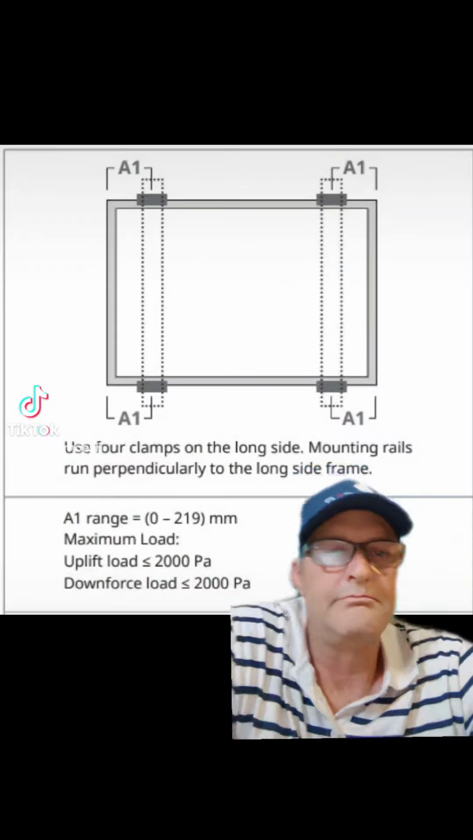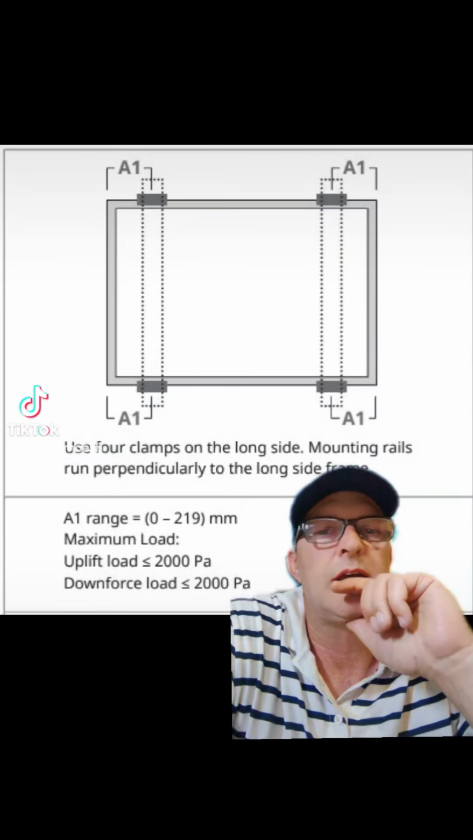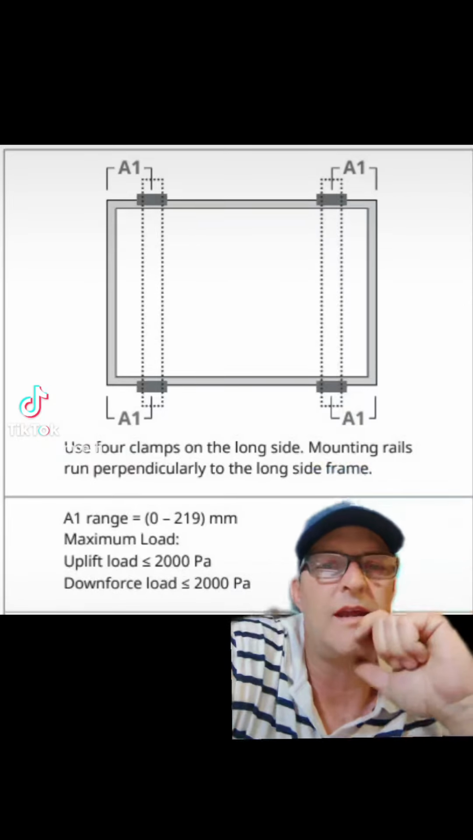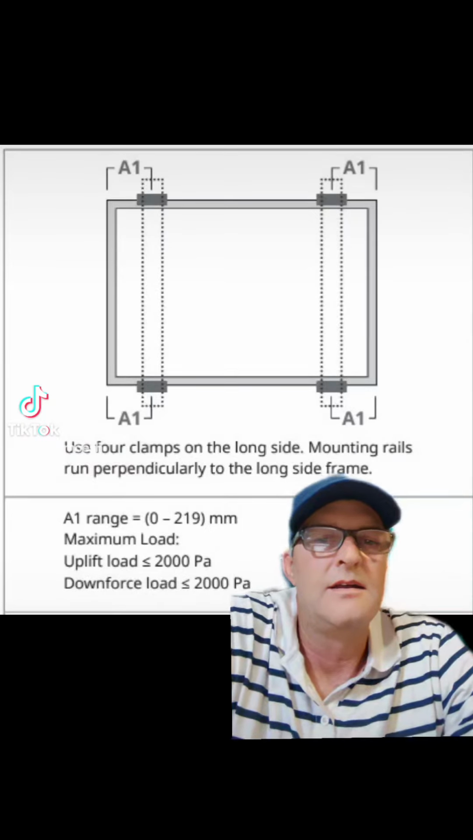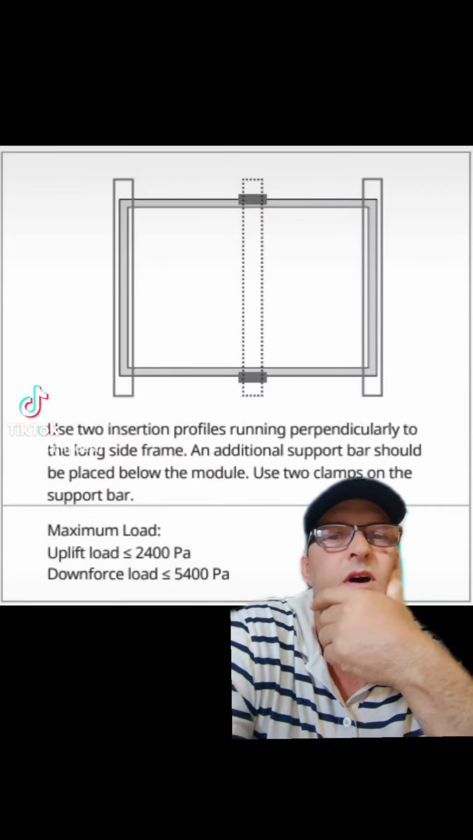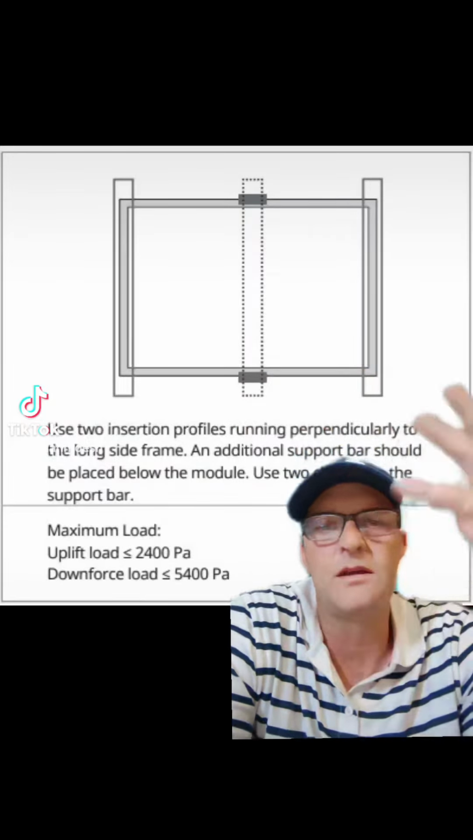Okay, so this is just from Canadian Solar, but there it says, there's the hole, A1, A2, but the distance cannot exceed 219 millimeters. So that is where you have to tighten it for the wind and everything, so that the frame is hard enough so that it doesn't break. Here is the cantilever. So it says to use an insertion profile running perpendicularly to the long side frame. So I assume it's these ones. So they want you to put two frames. I haven't done one of these, so I don't know. But I mean, it's common sense.